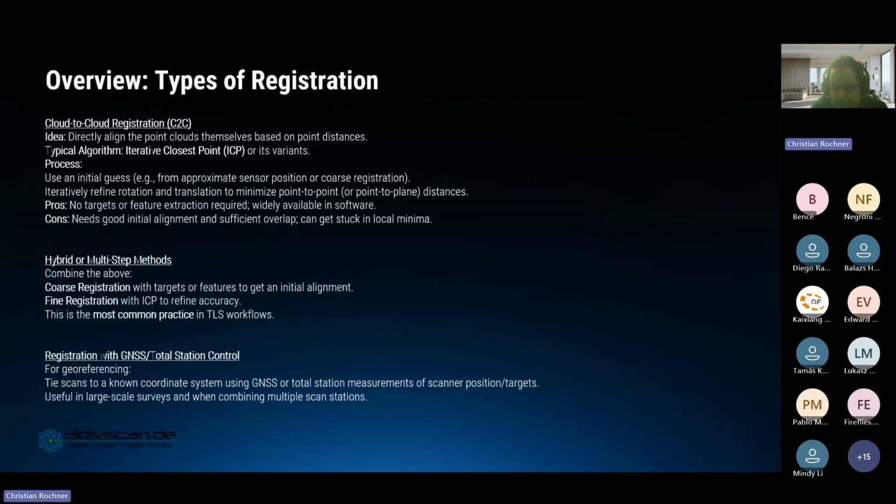Yeah, and of course we have the registration by GNSS and total station control for georeferencing, for example. So you can use known coordinates to make sure that your registration is in shape and everything aligns perfectly. This is especially useful in large-scale surveys, and when combining multiple scan stations, I would also advise to use this kind of registration. Of course, again, this can be used in combination with ICP or with manual registration.